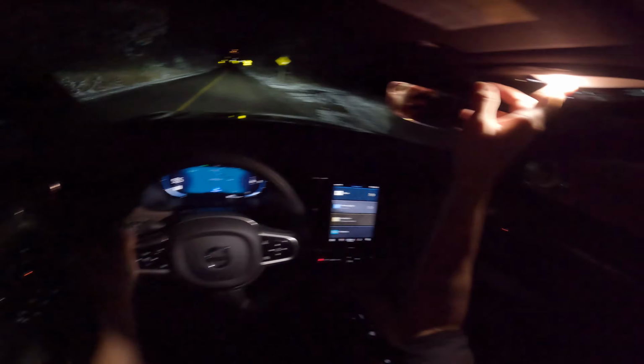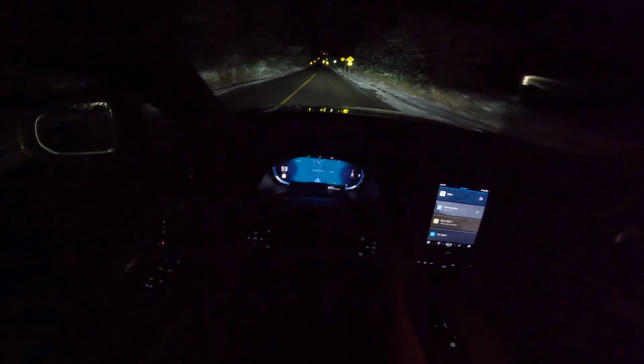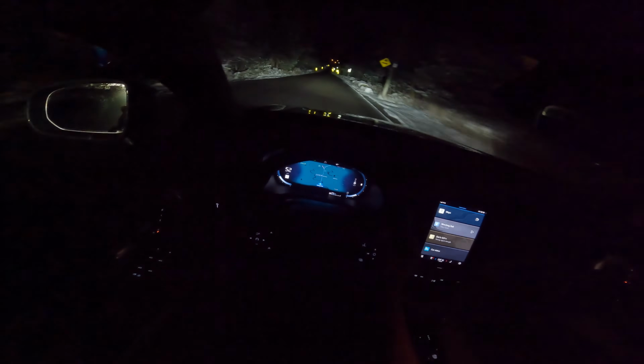Quickly turn off the light, just so you have an impression of how it is without it. That's how you would normally drive, obviously.